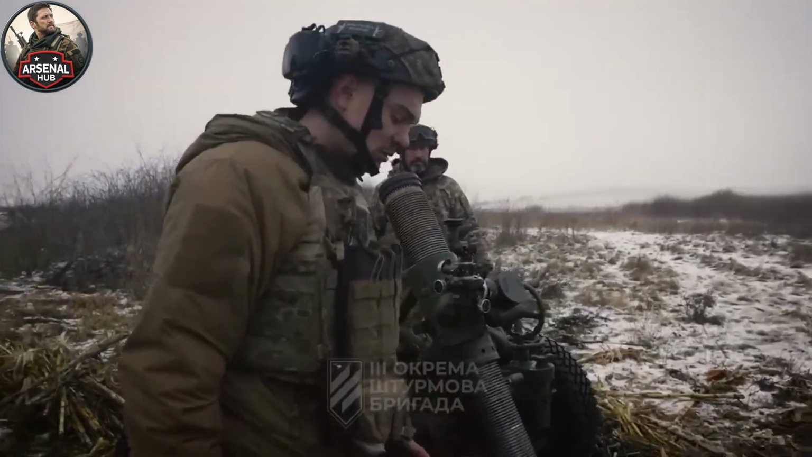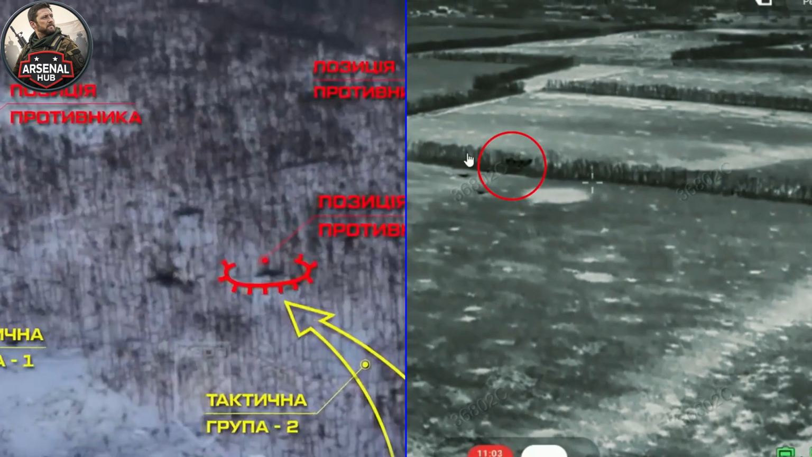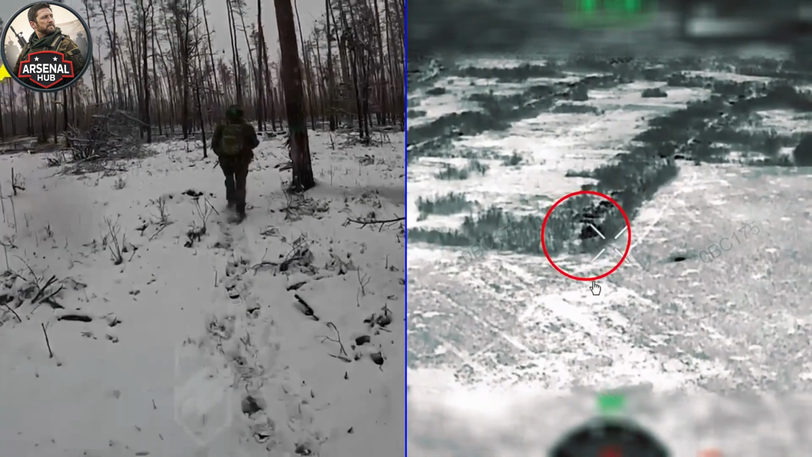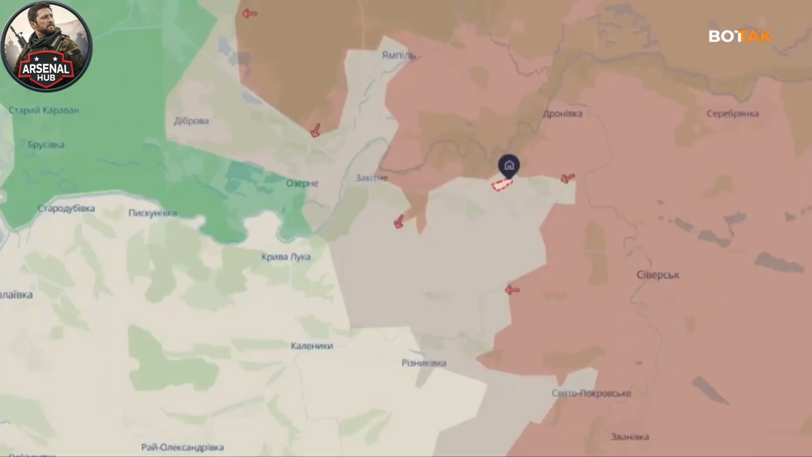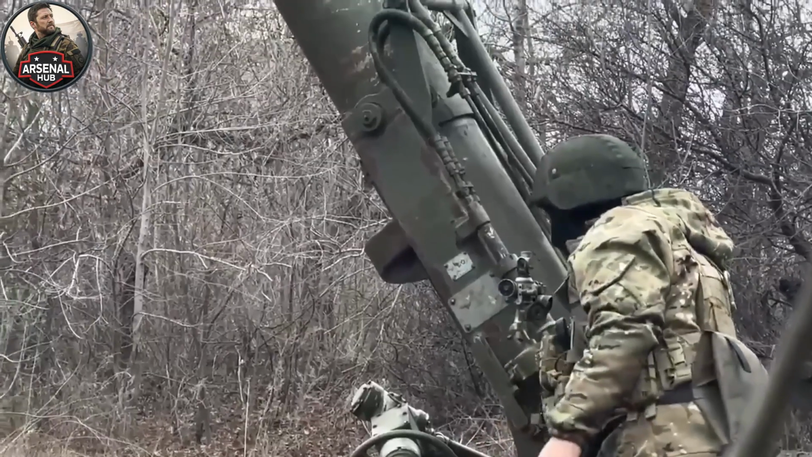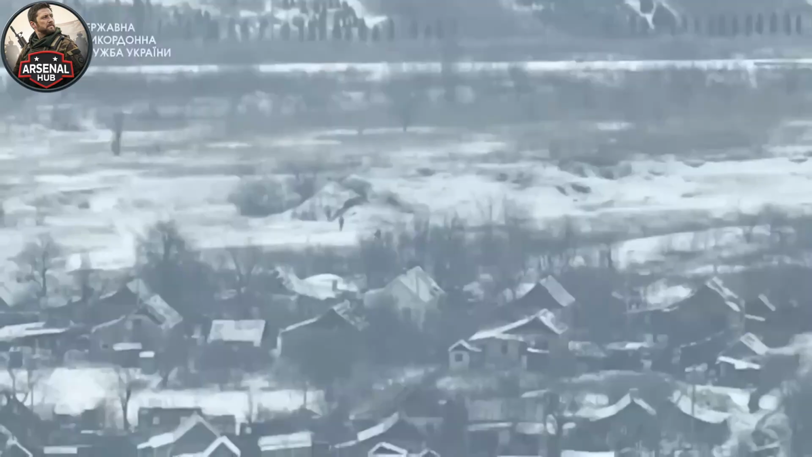The infantry teams were responsible for the dismounts. Each element of the defensive plan handled the threat category it was assigned. The overall result was more complete than either element could have achieved alone. The operational consequence of the column's destruction, the forward positions that expected reinforcement and did not receive it, deserves specific attention because it illustrates the second-order effects that tactical success creates.